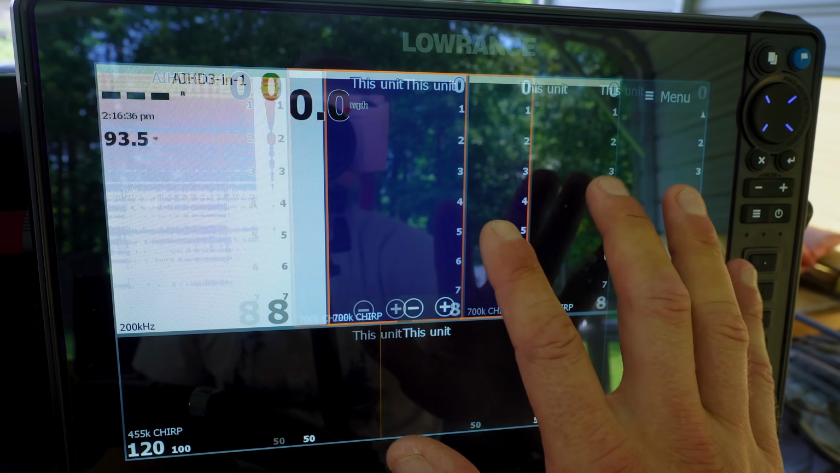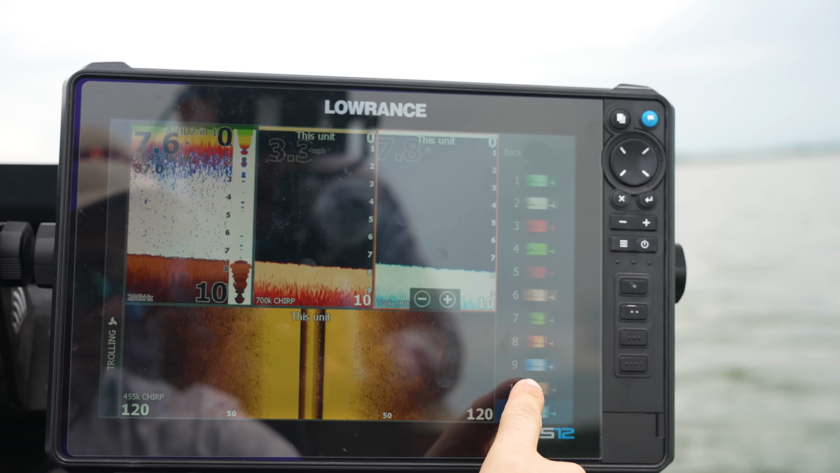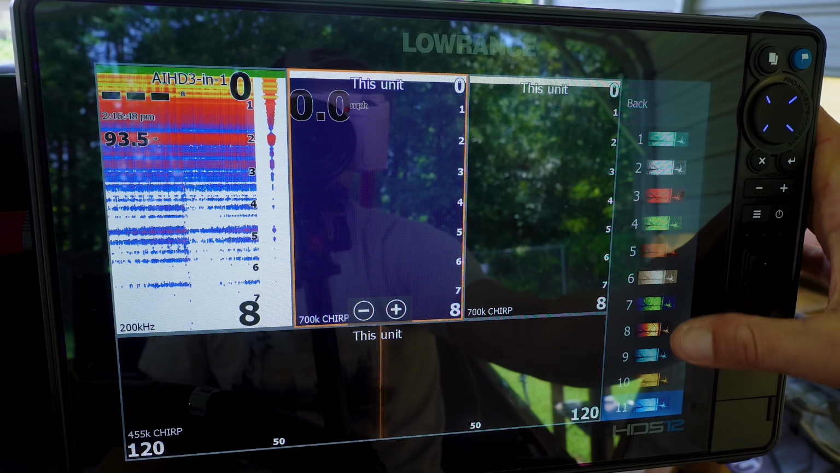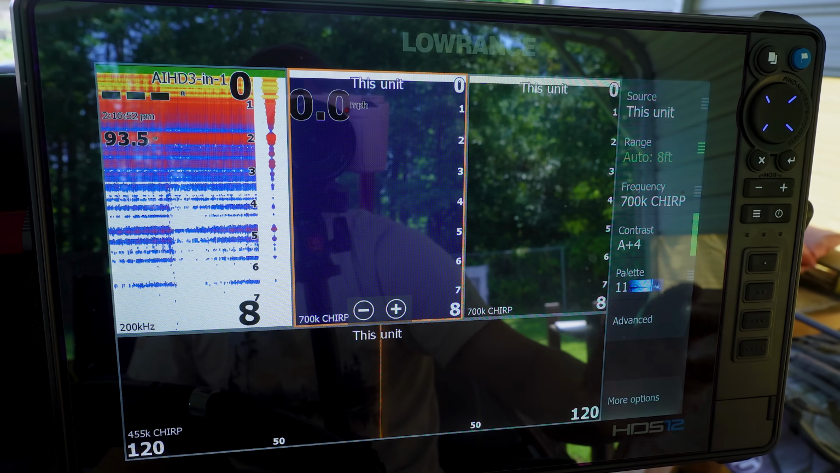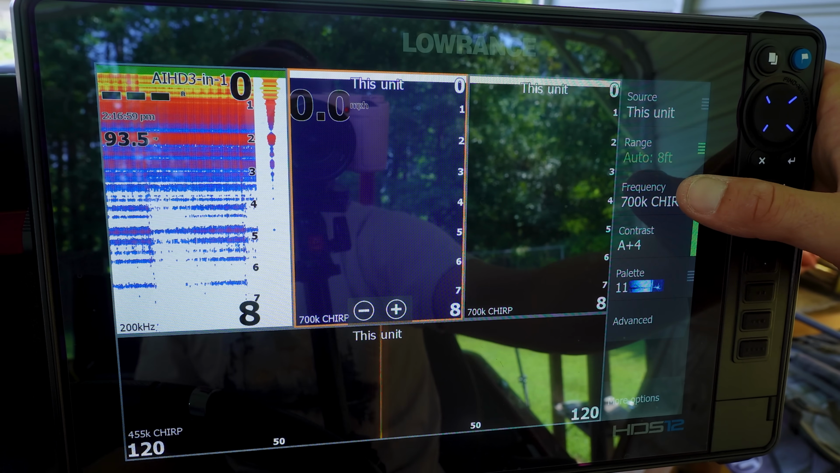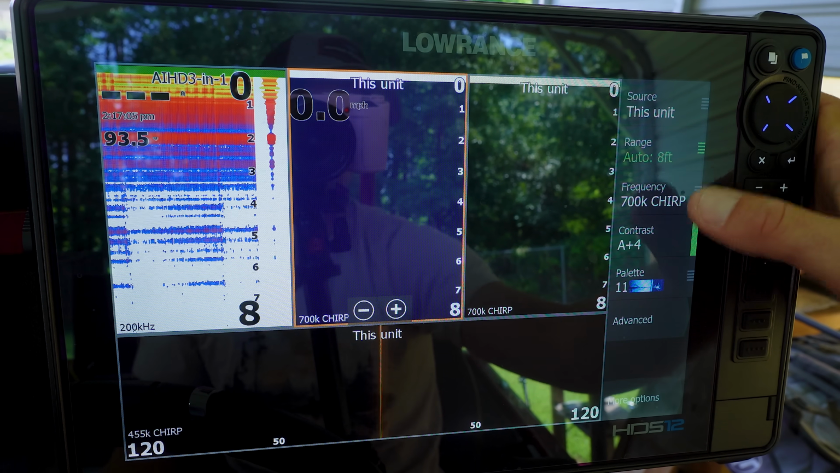On these guys, these are both down scan. I use two different down scans because in my personal opinion, they show you different stuff. So this one is kind of like my blue. This is the one I trust the most. It's palette number 11. You need to use different contrast settings on these guys depending on the color. I once again leave it to auto. I have it at 700K chirp because I have the crazy see-through transducer from Lowrance, the really good one that comes with the Pro units now.